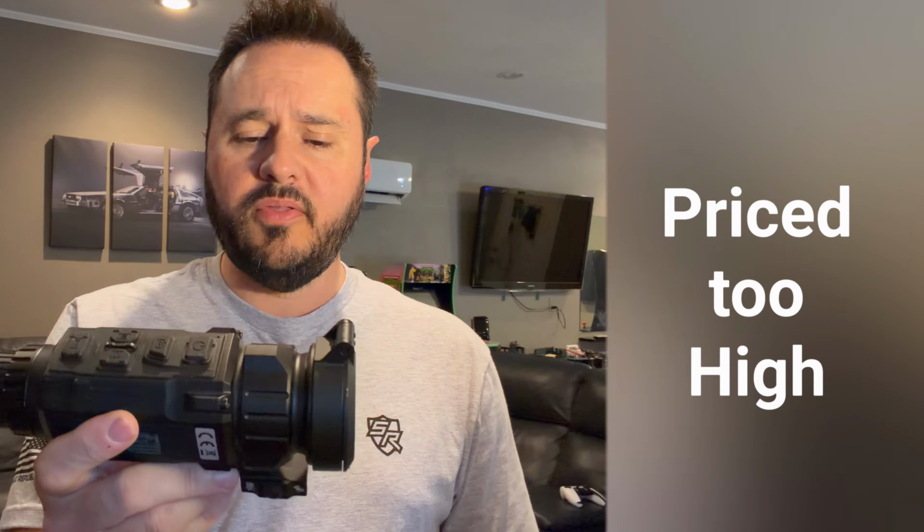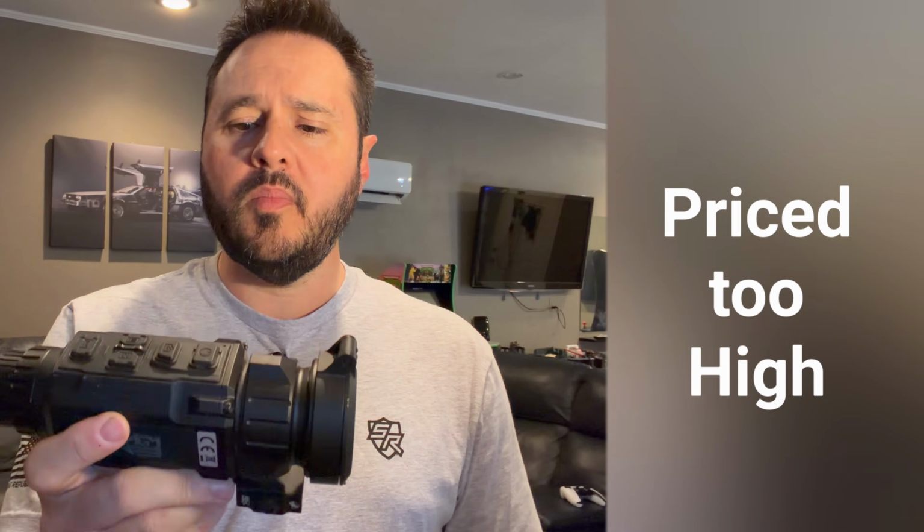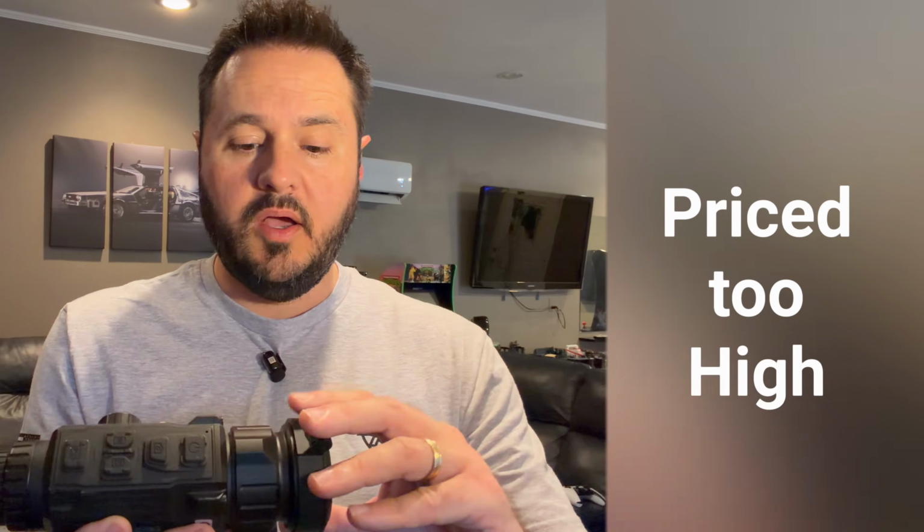The con I would say to this is the price is a little bit on the high side, even though the V3 has come out. It is still high in my opinion. But the other qualities, it is a good scope. I've really enjoyed using it.